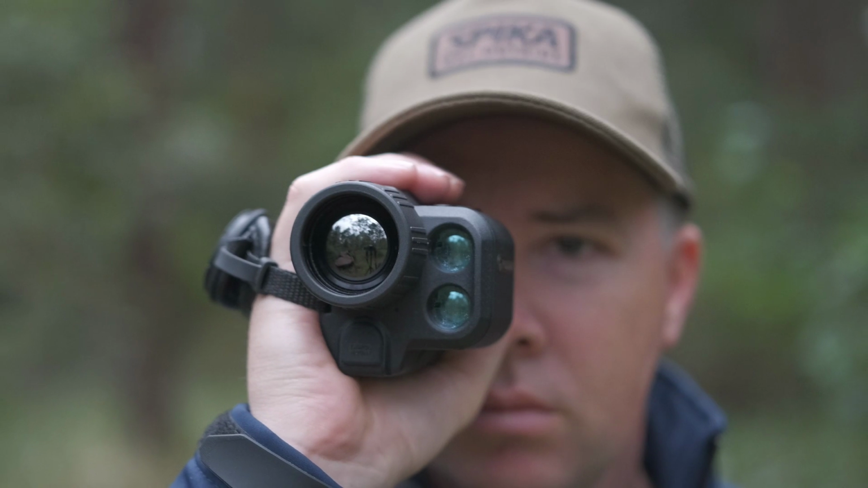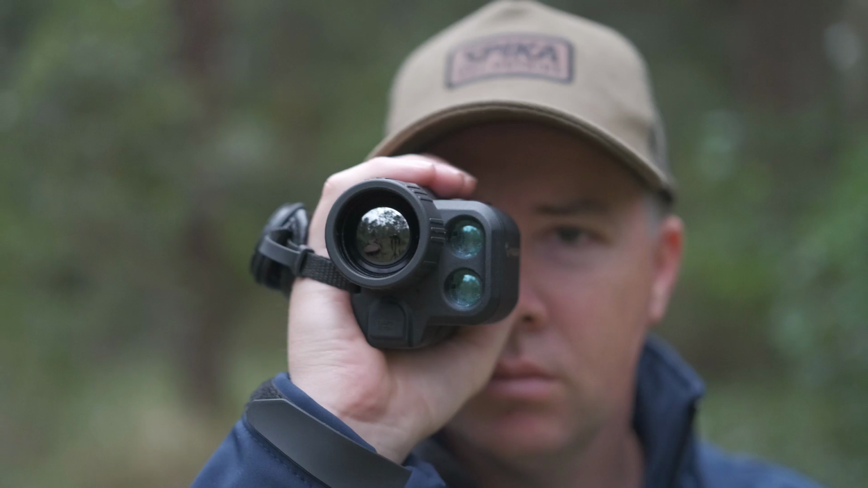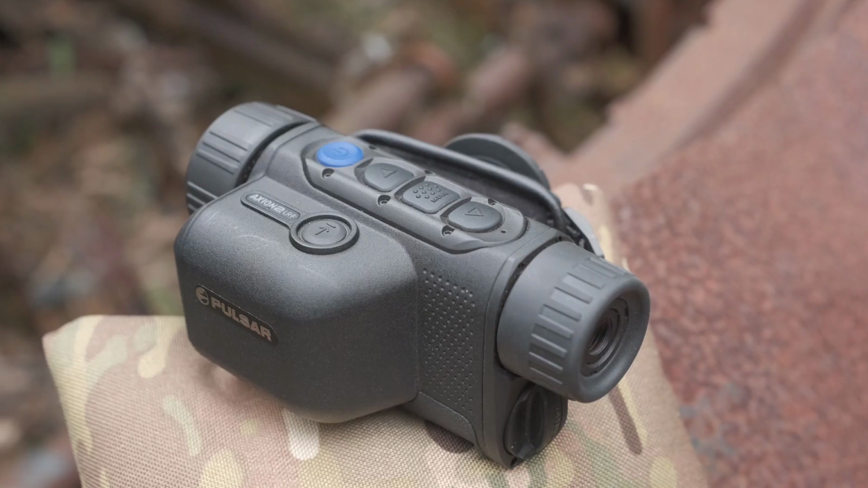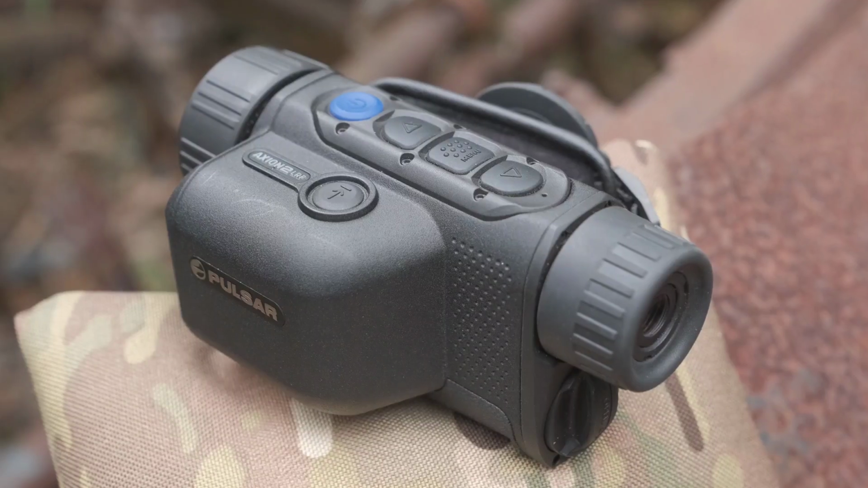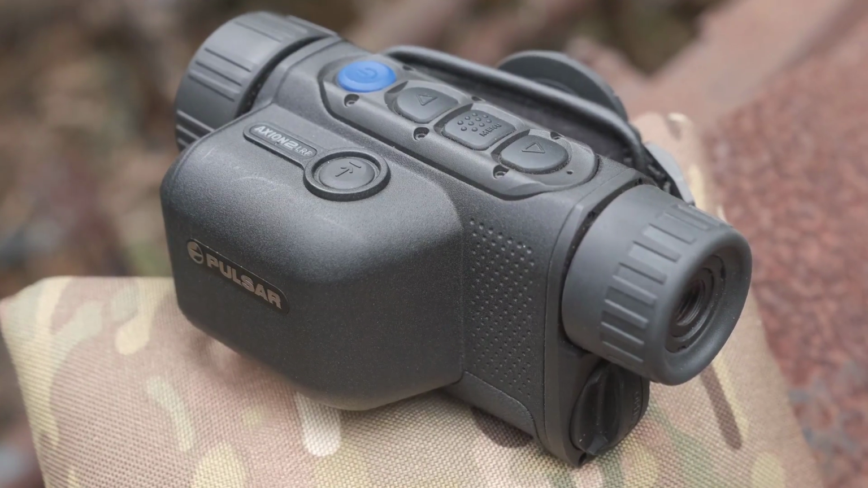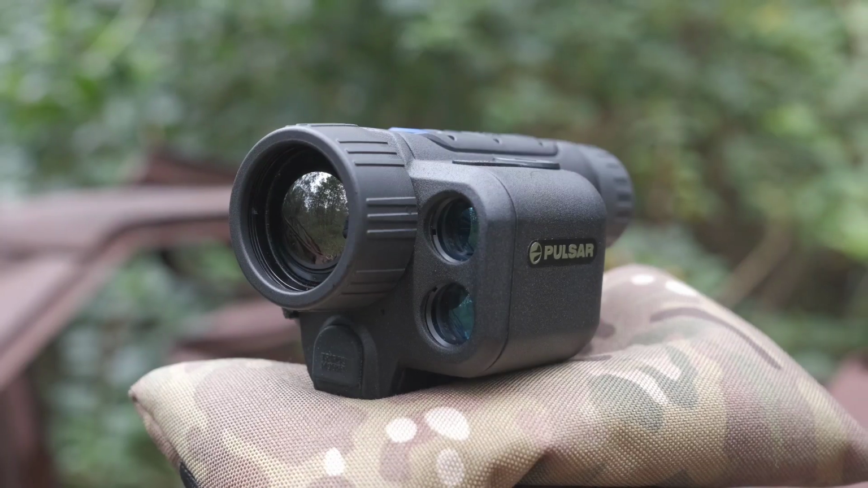Is it beneath me to use? Let's find out. Here's the clanger. It's actually pretty good, especially when you consider the price point of 3,200 Australian dollars. Yes, always spend more and get a 640 resolution scanner if you can. But if that bite is too much, the Axion 2 XQ35 is definitely a worthy contender. I know a lot of you guys have asked me to review some more budget-friendly thermal devices, so I hope this is more along those lines.